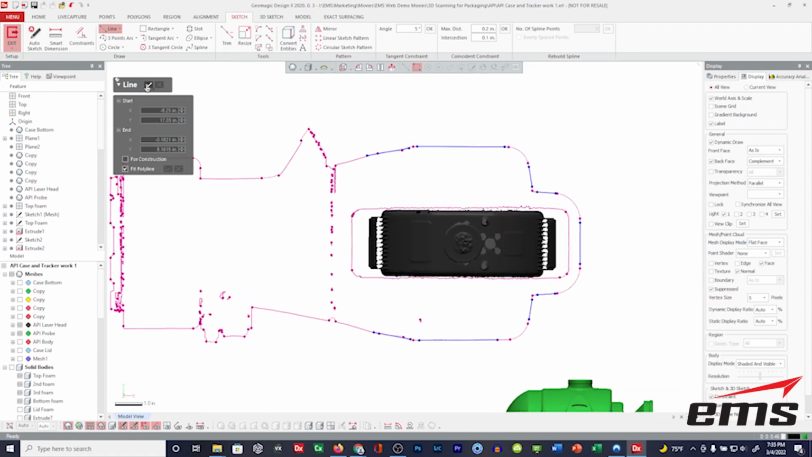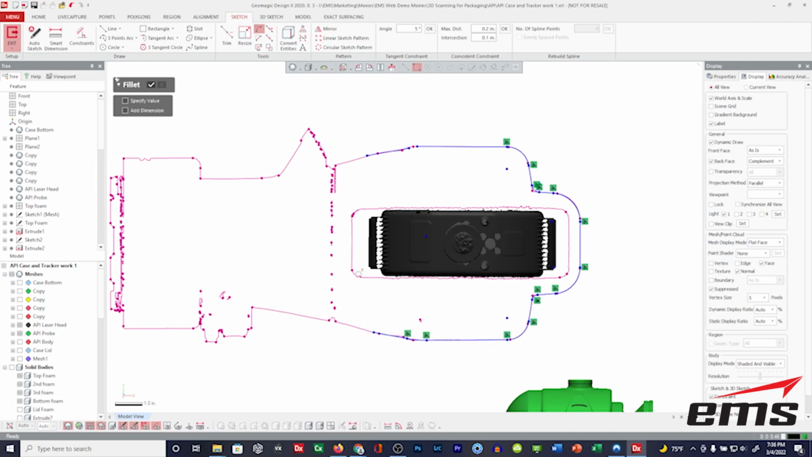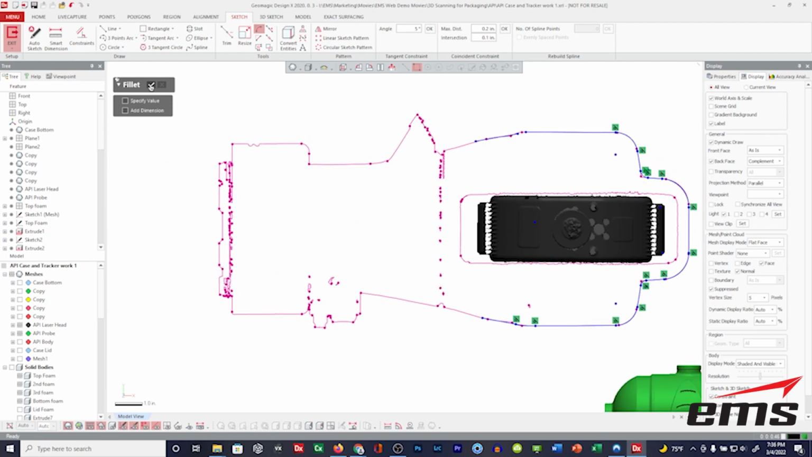So once I have those, now I'm going to add in my fillets. It's nice to just round all the corners a little bit, depending on the foam, especially outside corners. It's nice to round them slightly so you don't get it to kind of tear off. So now I'm just fitting curves in there. Okay. So we have that.